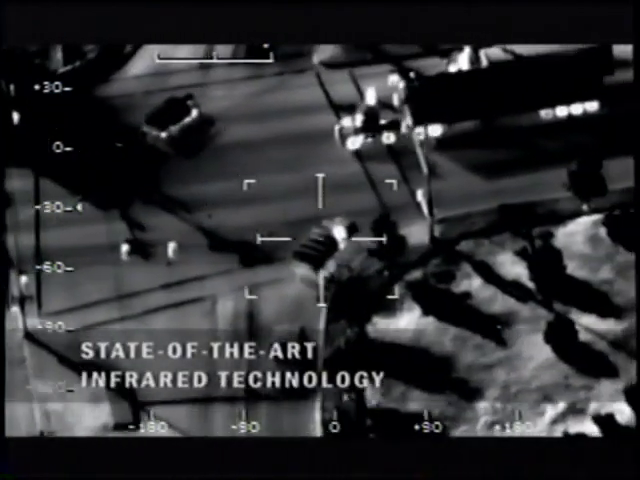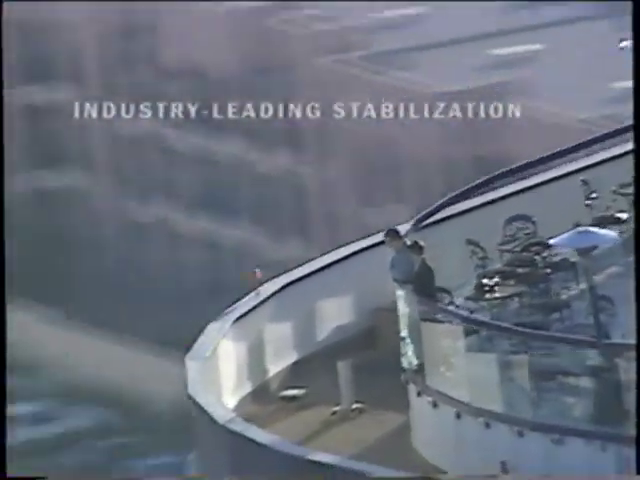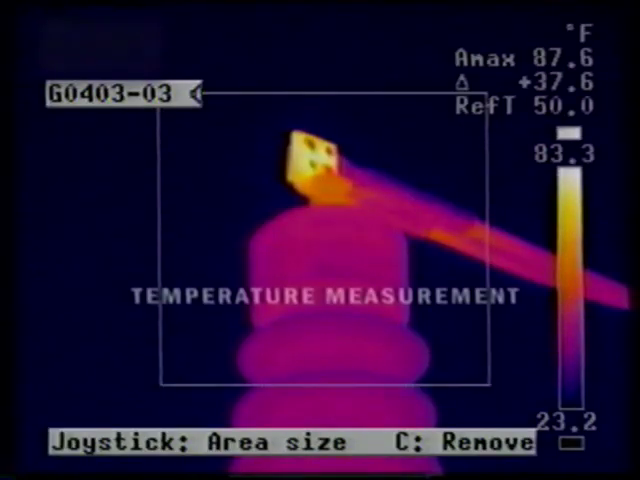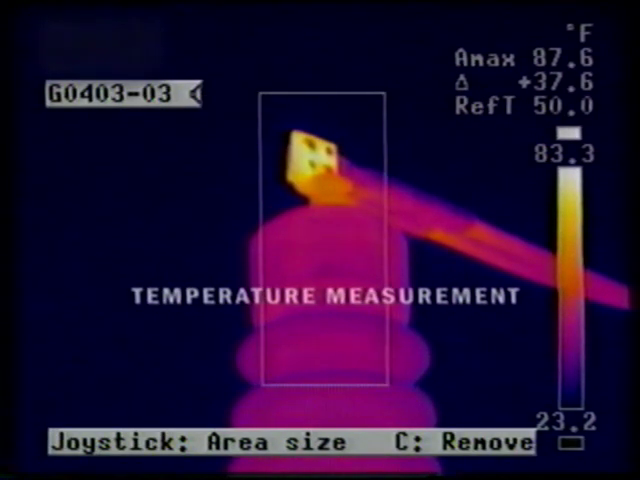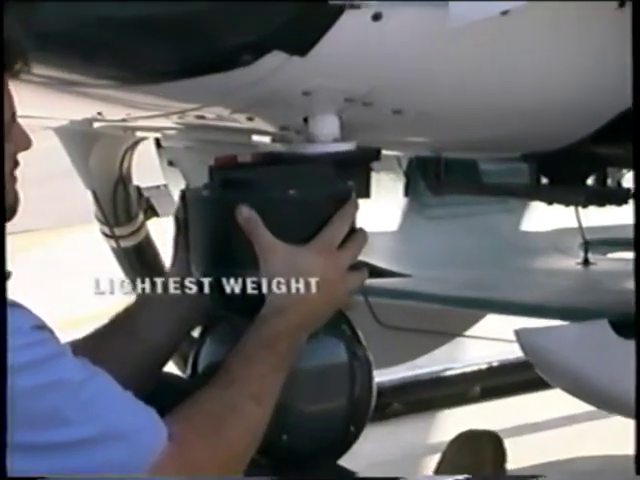Our innovative products incorporate state-of-the-art infrared technology, industry-leading stabilization, and proprietary measurement capability. Typically, FLIR's products are the smallest size, lightest weight, and highest performance products in their class.